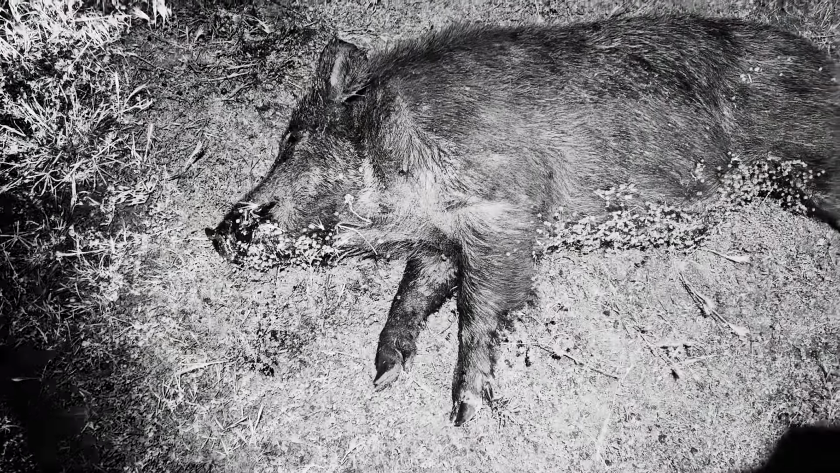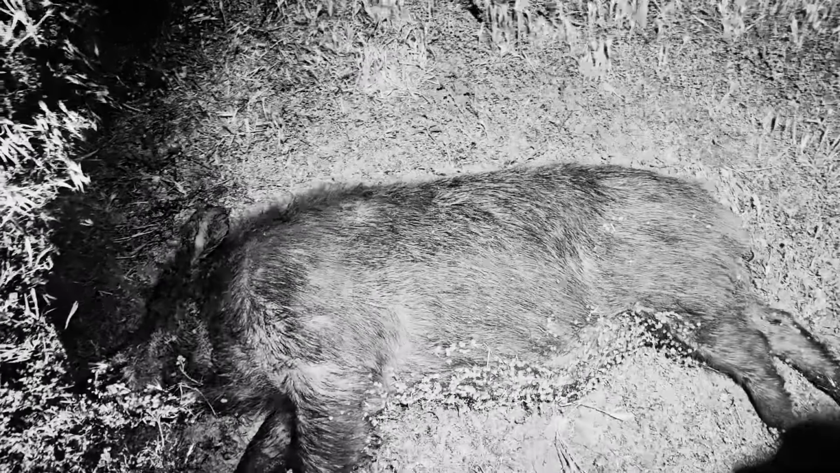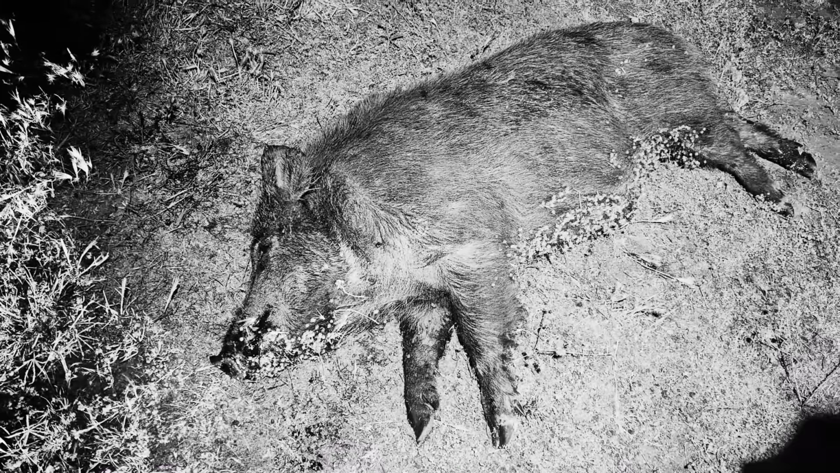Yeah, this is a fella here. He's easy 65 kilo. He is deep. Real bloody deep in the gut there. Solid across the front shoulders. So, nah, dogs did well. We're going to keep rolling and see if we can't get another one.